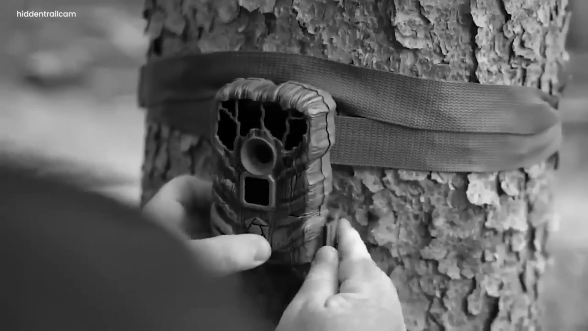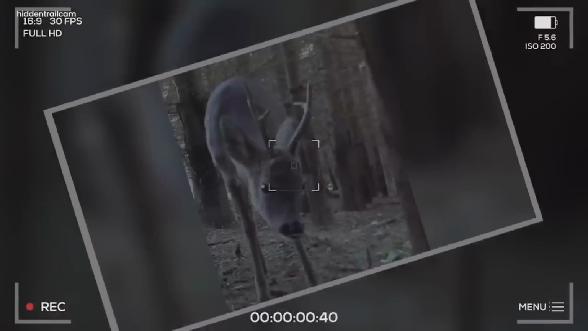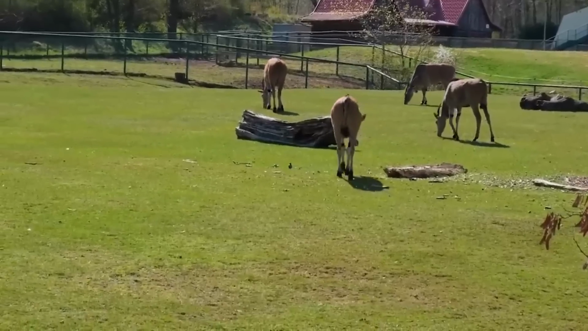Wild deer. Guess what the trail camera caught this time? A wild deer just doing its munching thing right in front of the lens. Picture this chill deer casually strolling in the camera's frame, totally clueless about the paparazzi moment it's starring in. It's on a mission though, not for fame, but for food.